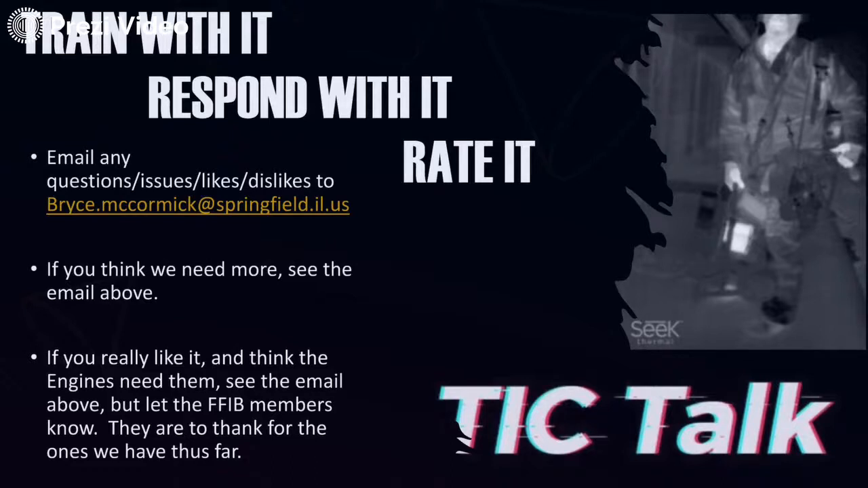I know there was a little bit of concern that we're adding a lot of equipment, adding new things. You have to sit here and listen to me talk for almost 20 minutes about a thermal imaging camera. It's more training, it's more responsibility on the company officers and on the crews. But I think that they're going to be a big benefit for the safety of our members.